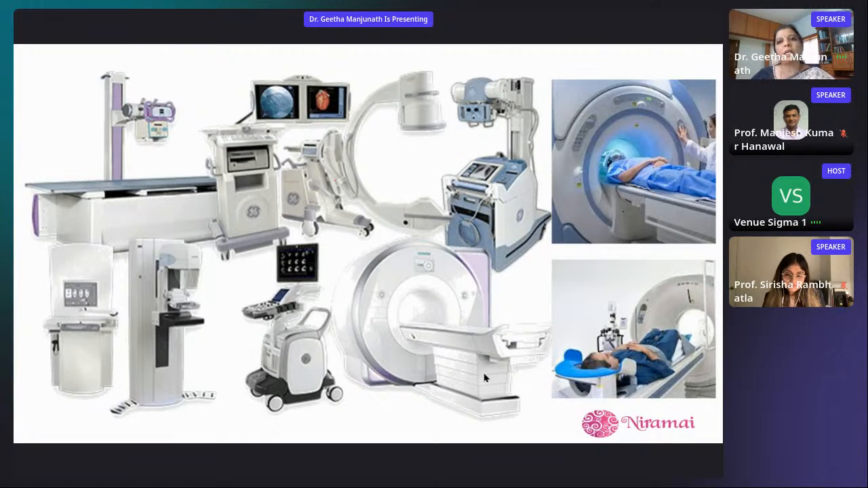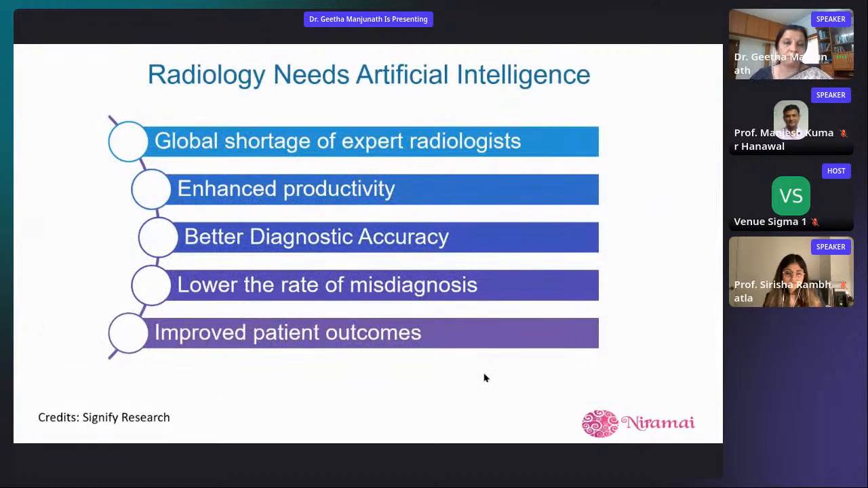So this means that you're trying to figure out what's inside from outside. Just one imaging or one type of imaging doesn't work, and that's why you have so many such machines. What is also interesting is that there is some kind of trained guesswork that the specialist doctors called radiologists do, and they're super important for enabling understanding of these images. Having said that, there is a huge global shortage of expert radiologists.